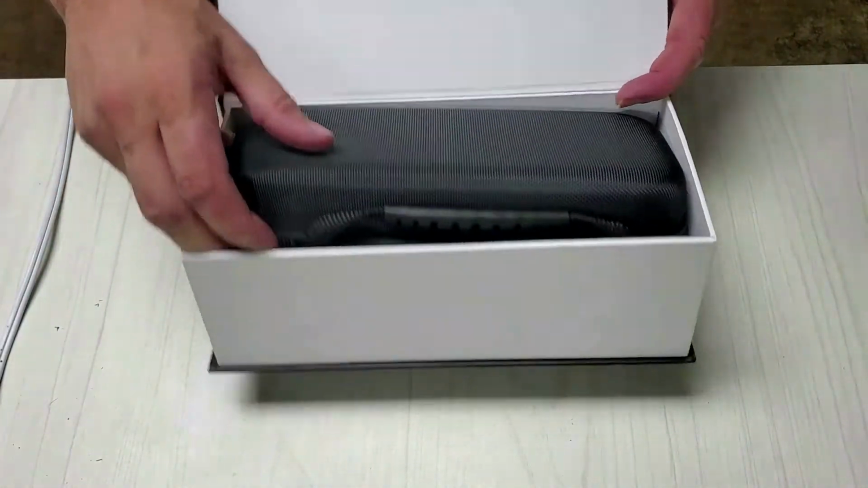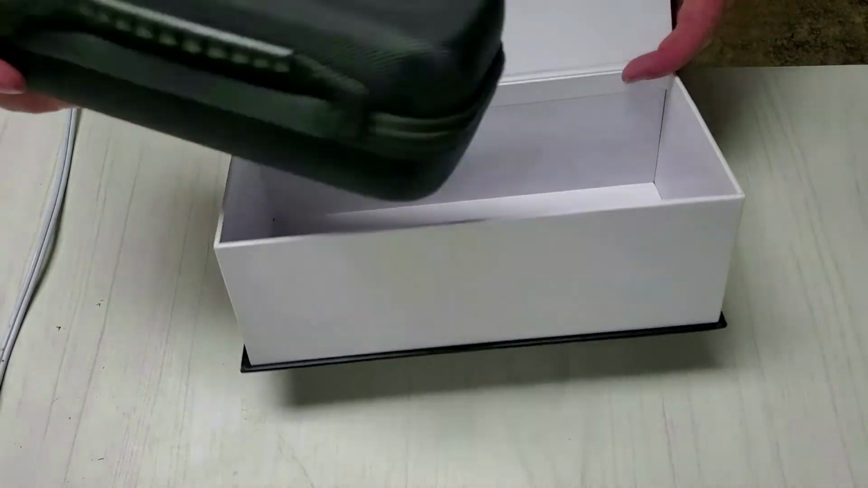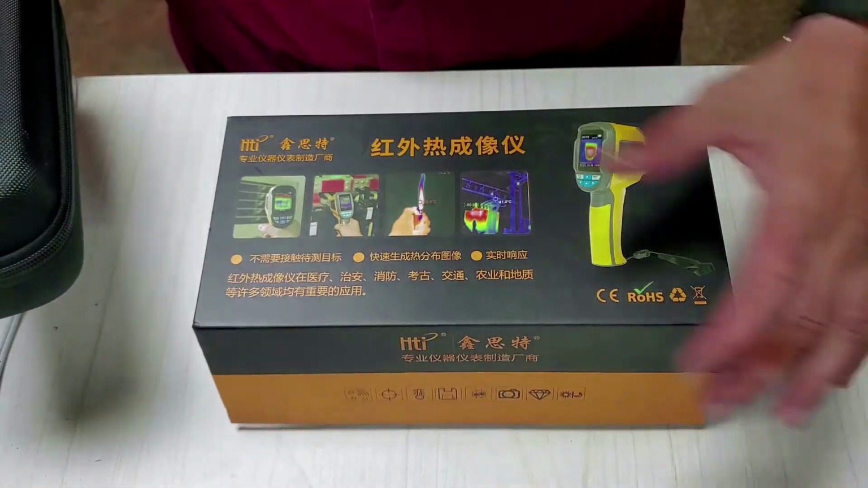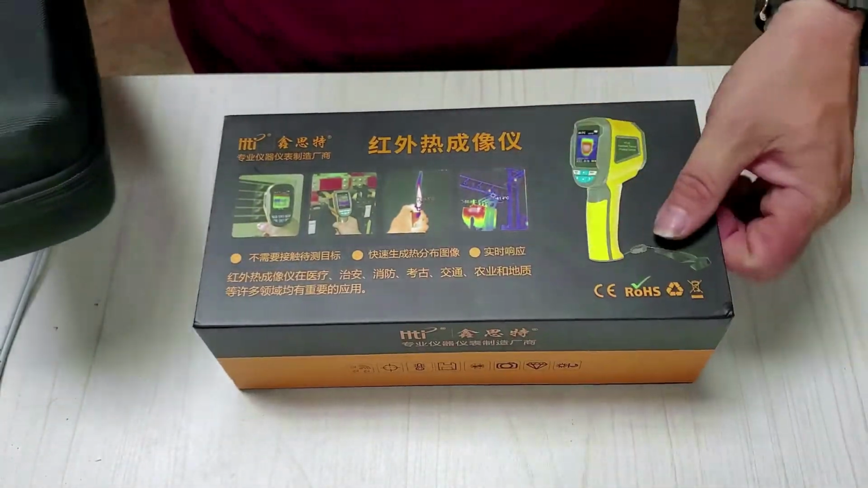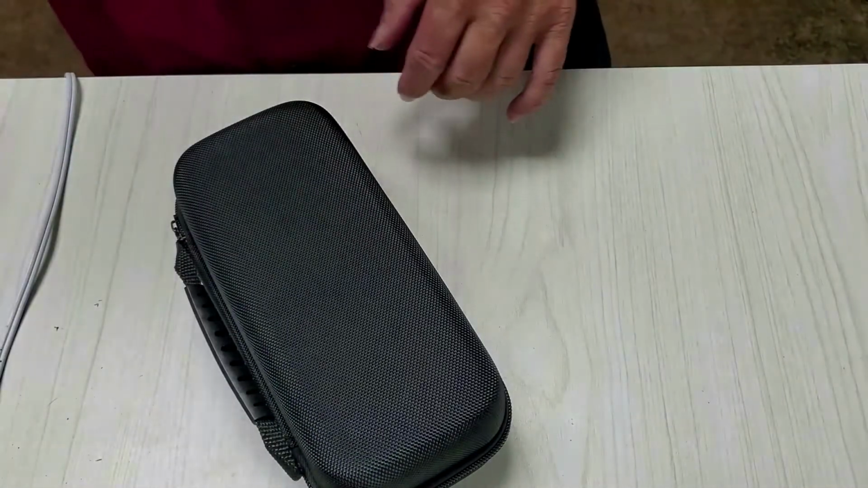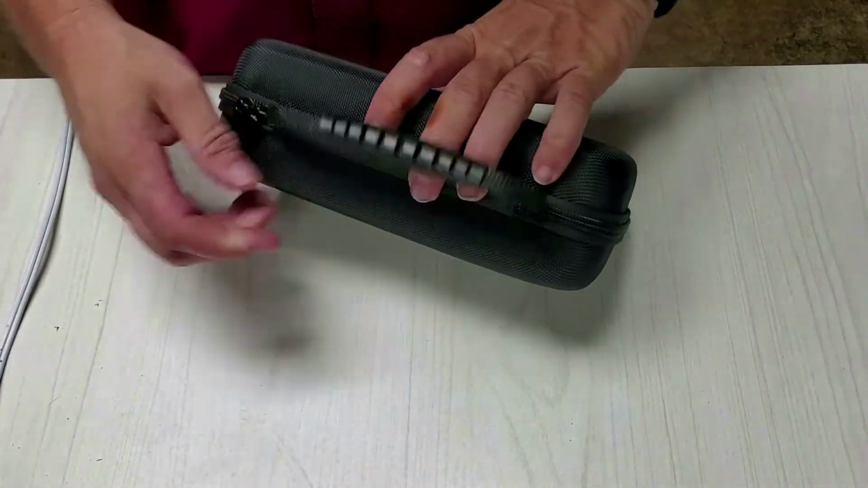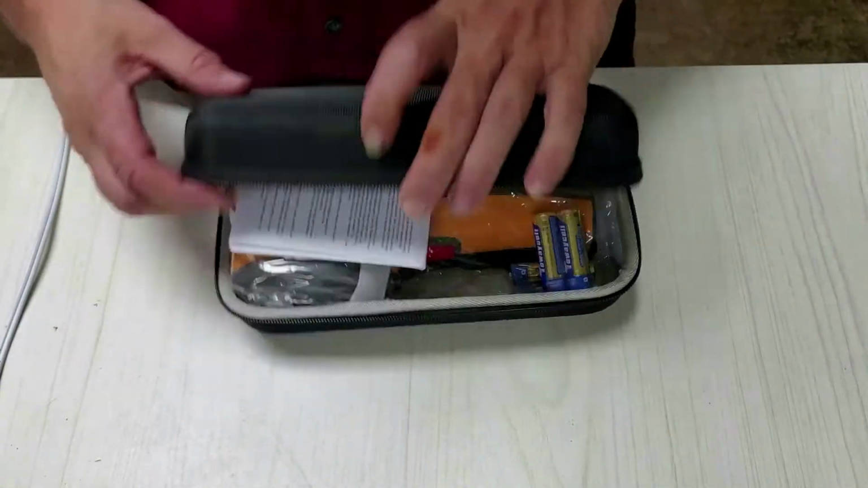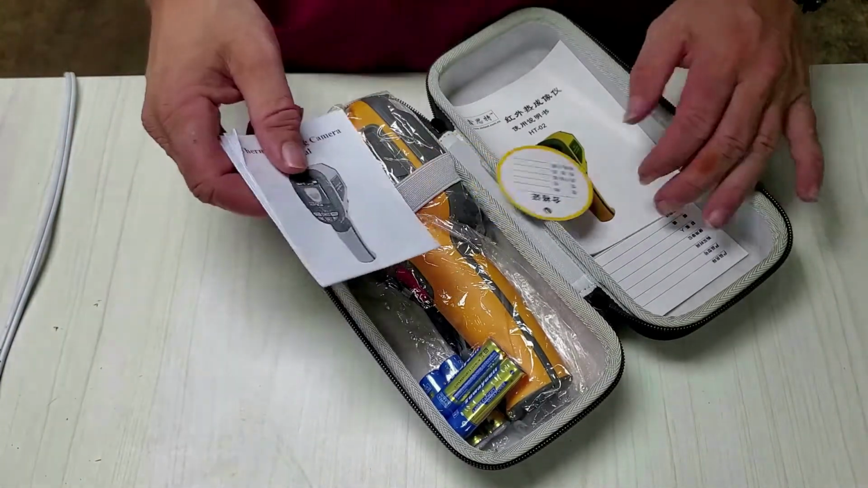Here we go. Although I have to say I kind of am impressed with the box. I think it has magnets in it. Yeah, it has magnets in it. I might keep that box. That's a good box, and you don't see many boxes like that. It takes a lot to impress me with packaging. Anyways, here we go.